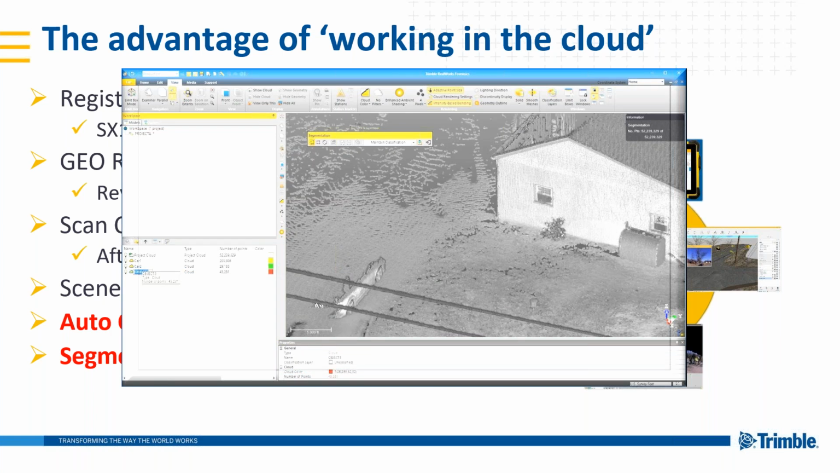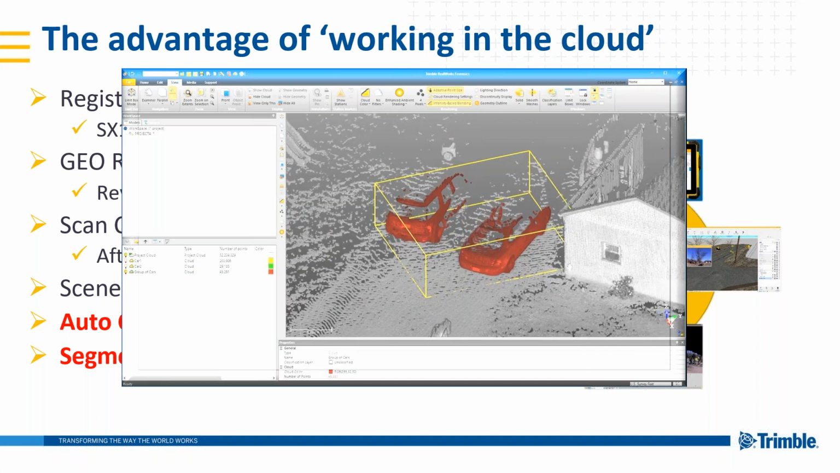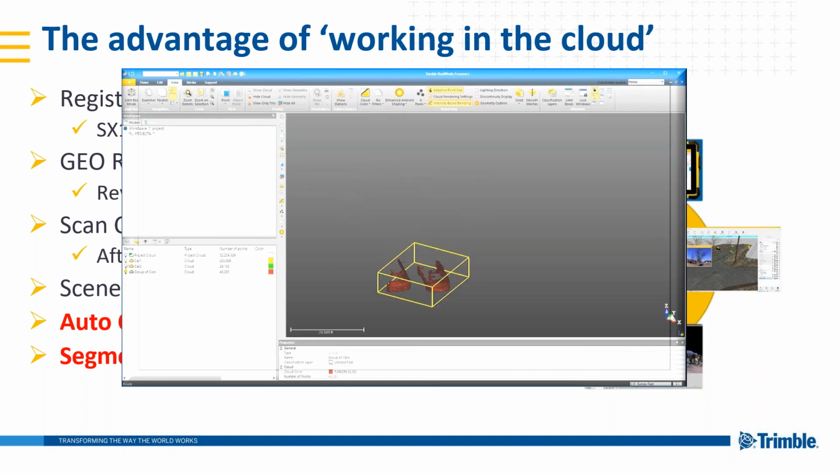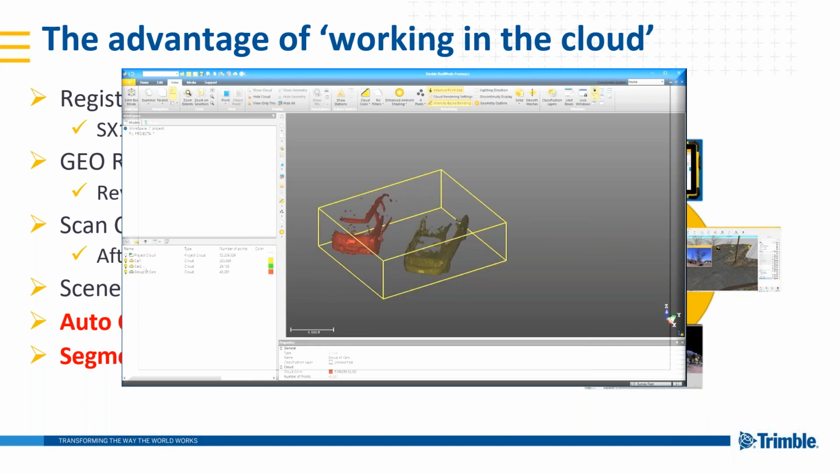I'm going to do a group of cars. So now when I exit out of my segmentation tool, I now have a group of cars that are in red. So I'll turn on my project cloud just so we can see what we're working with here. See, we have our Car 1, Car 2, and group of cars.